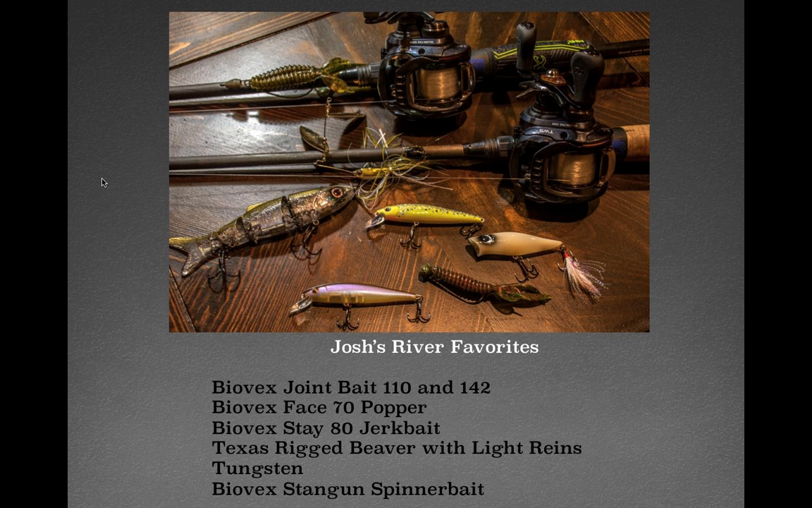First one is the Biovex Joint Bait 110, 142, and the Biovex Space 70 Popper. Top water is awesome, especially in the fall. I mean, it's awesome all the time, but it's really good right now. I might not ever put those baits down and just have a fun time doing it.